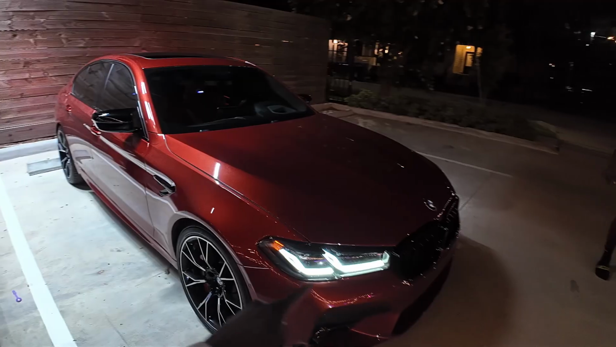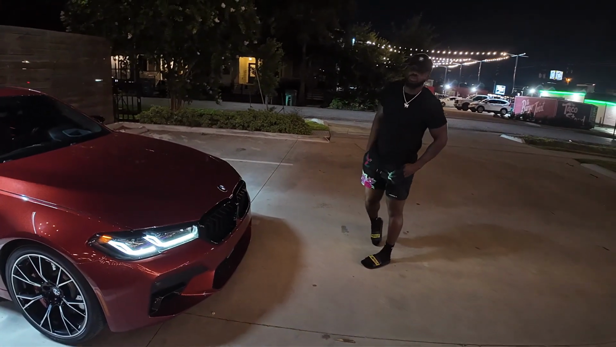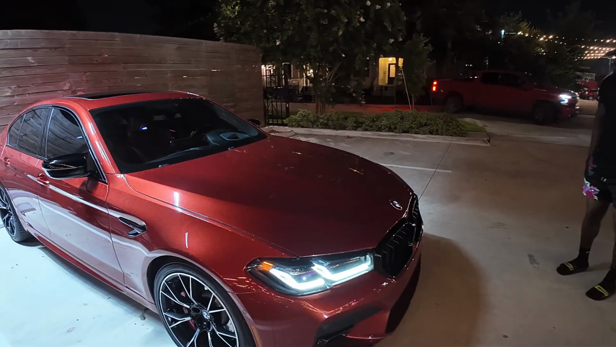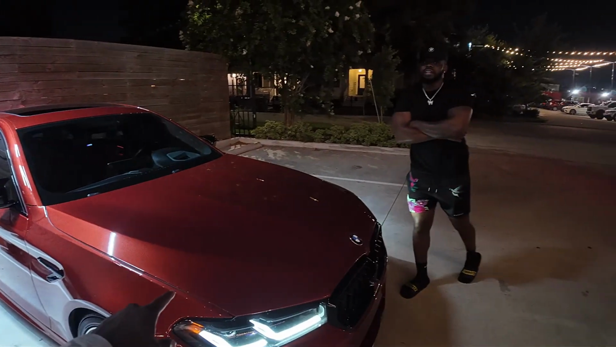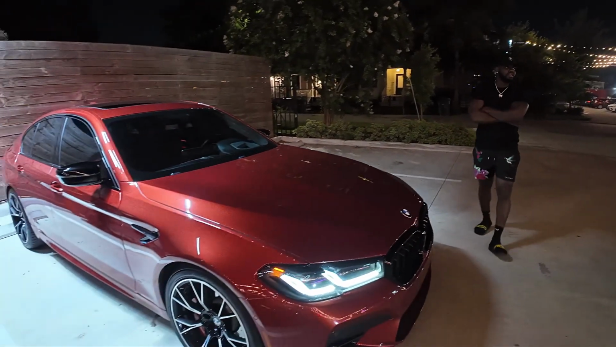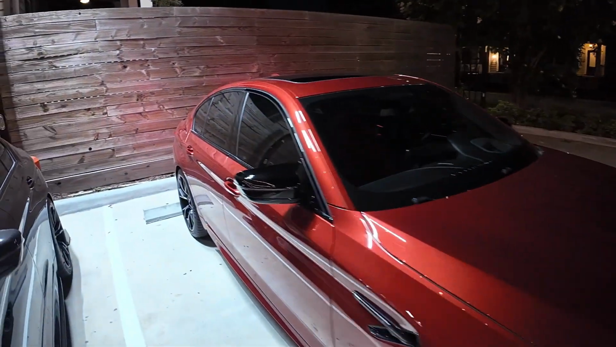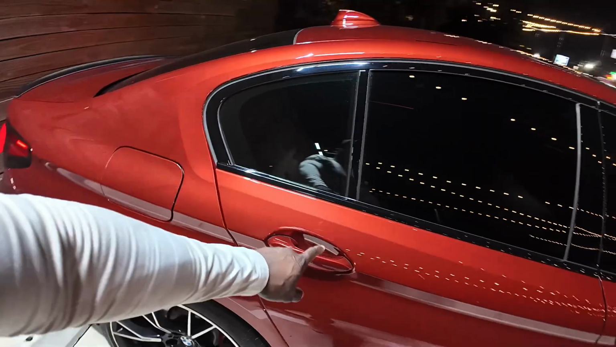You said it was tuned, right? They found out it was tuned? Yeah, he had a verbal tune on it. It had the, what's that intake called again? Dinan. It had a Dinan intake, full carbon, and it was a 2019 regular M5, but it sounded way better than the Competition. Now he has the Individual color.